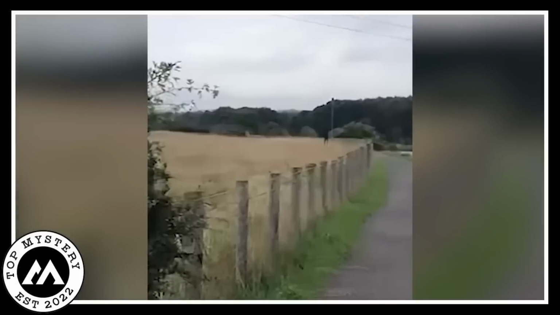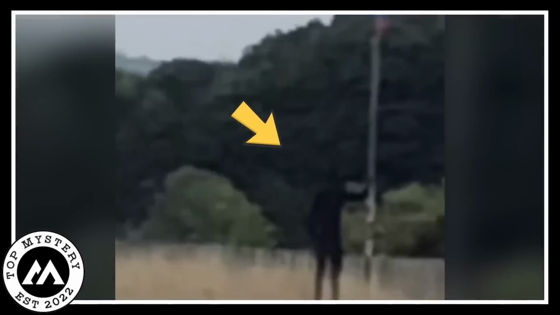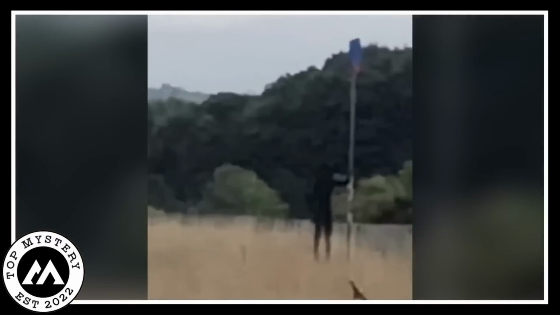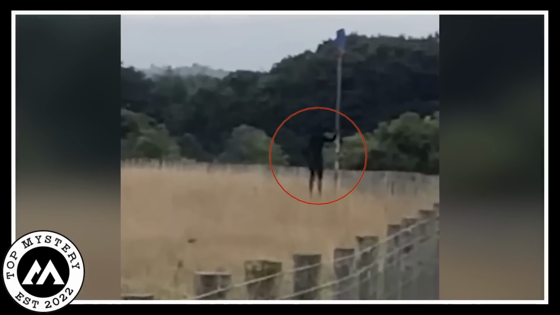Slender Man spotted? Alright, imagine this. A camera's rolling, capturing a scene in the fields, and what pops up? A dark, tall figure just standing there. The cameraman's mind jumps to Slender Man vibes. You know, that spooky tall dude from the stories. But hold up, there's a twist. This figure, it's not making a single move. It's like a statue planted in the fields, not a hint of motion.